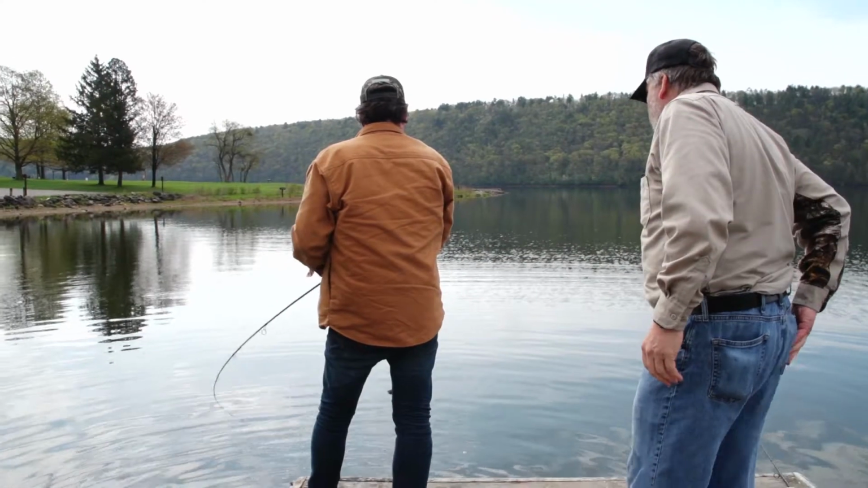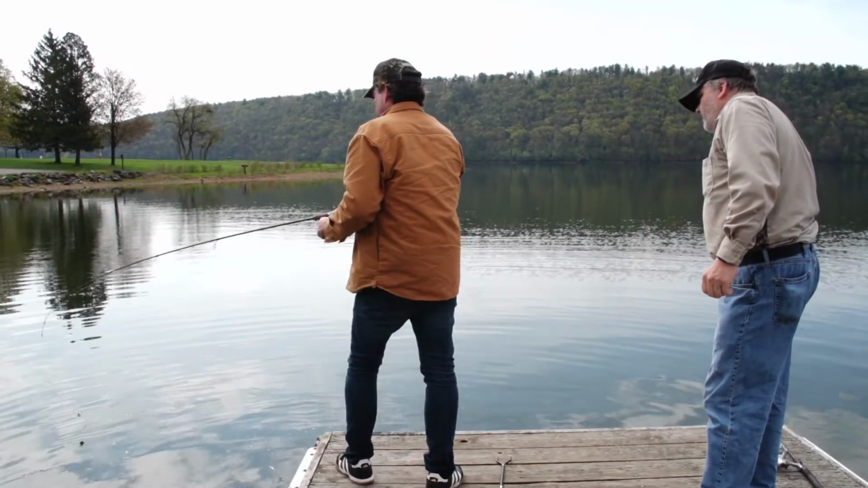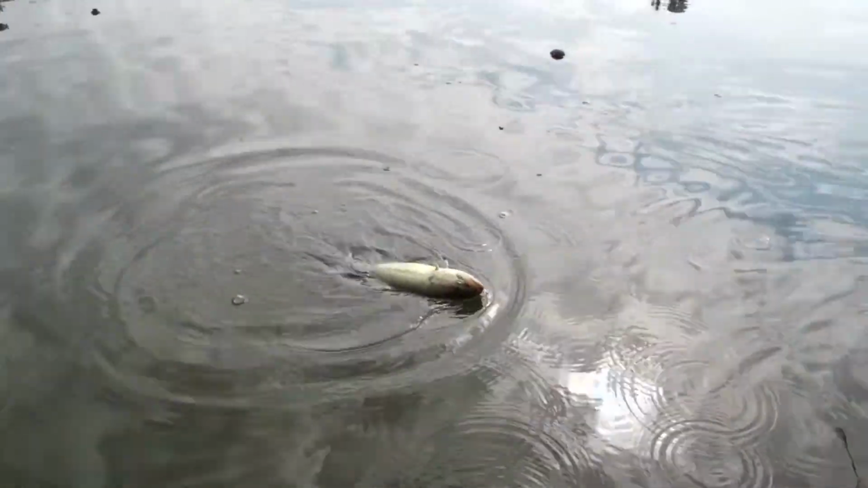He's swimming away with it. There's something there he doesn't like. Yeah, right. He's swimming away if he sees something, right? I got something here. That's a bass. Oh, you got a bass? Oh, that's a nice size one too. Look at that. Oh, good work, Mike. Oh, yeah.